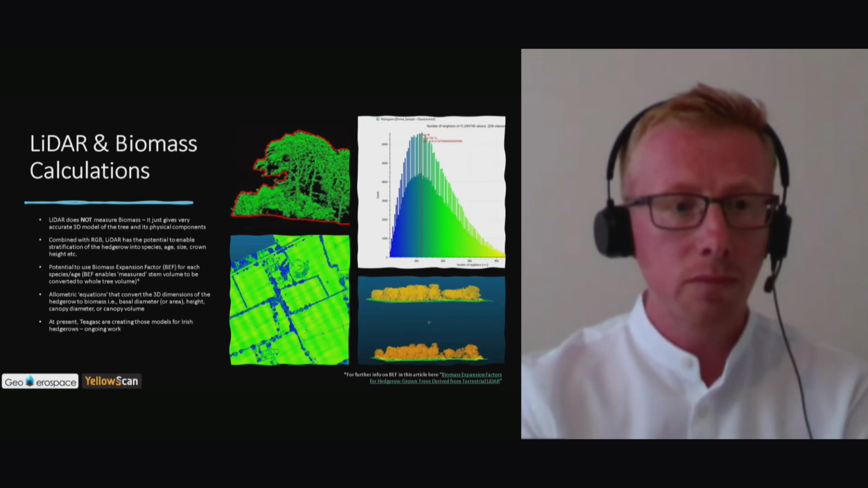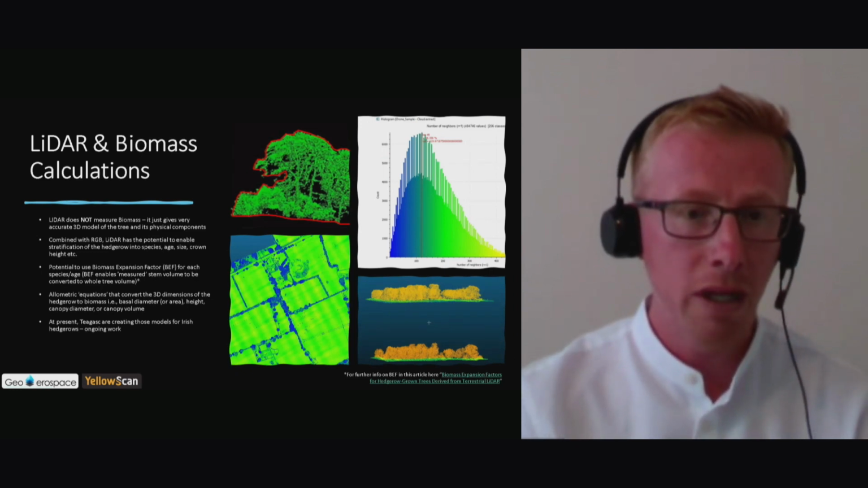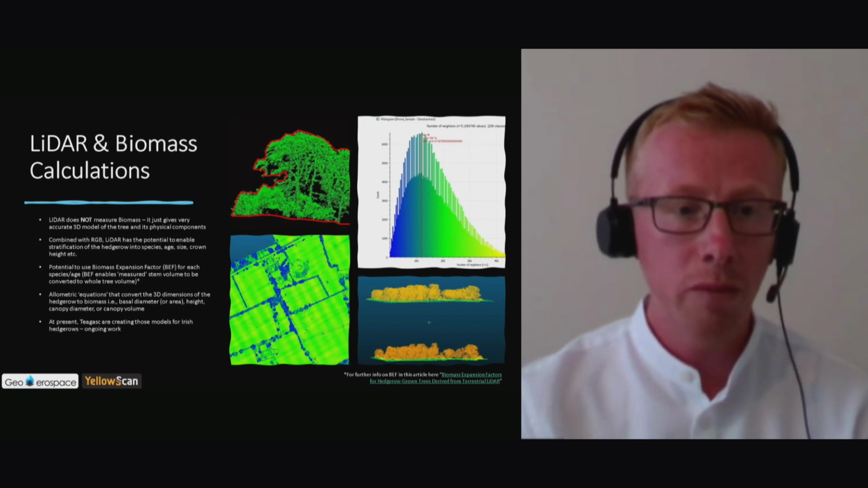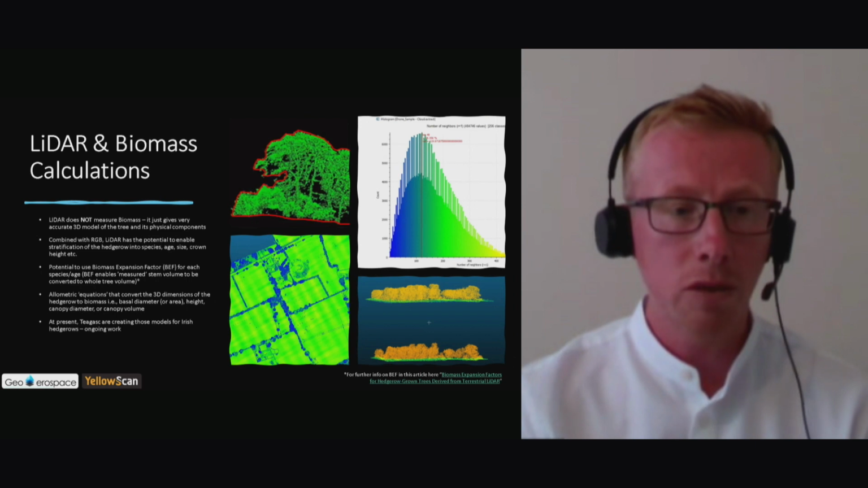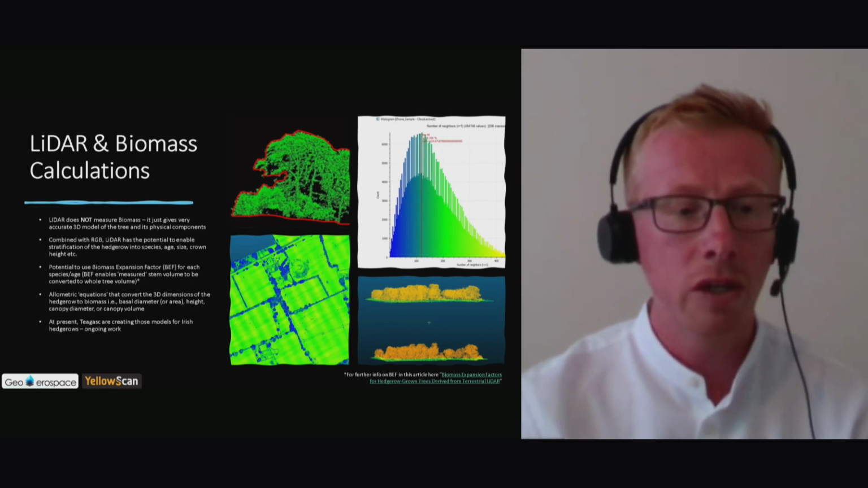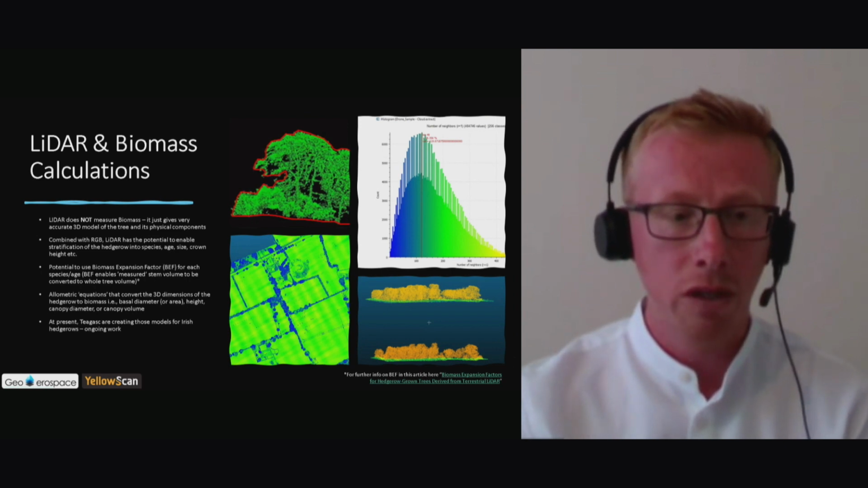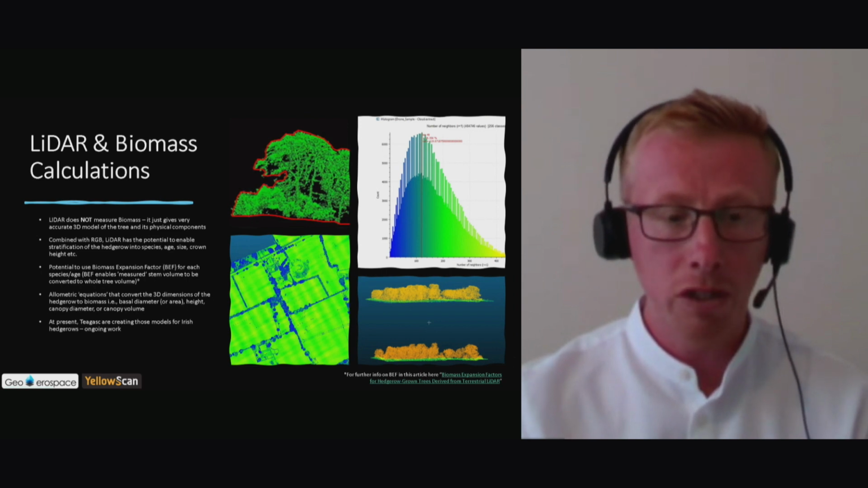I guess it's important to say, as I've alluded to already, LiDAR does not measure biomass. It just gives really accurate 3D models of the structure that you're flying over and its physical components. So combined with RGB, it has the potential to enable stratification of the hedgerow into species, age, size, crown, height, etc. And then there's potential to use a biomass expansion factor, which enables a measured stem, so a smaller part of the structure, to be converted to a whole tree volume.